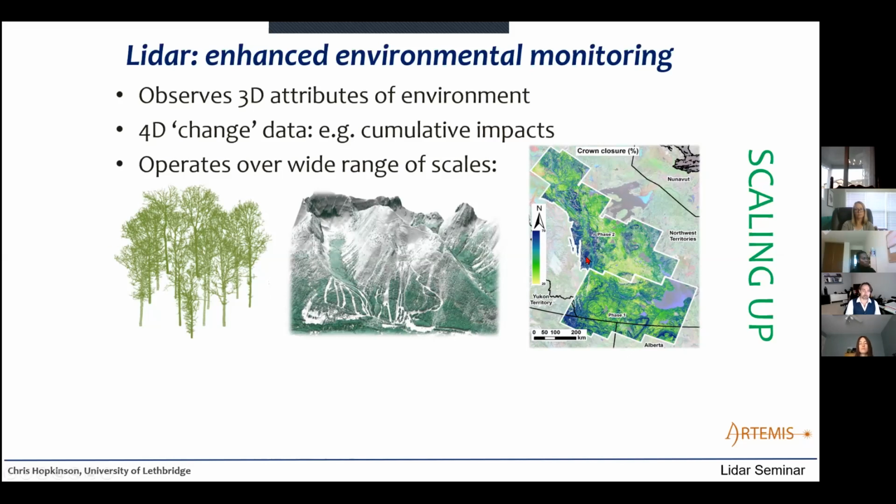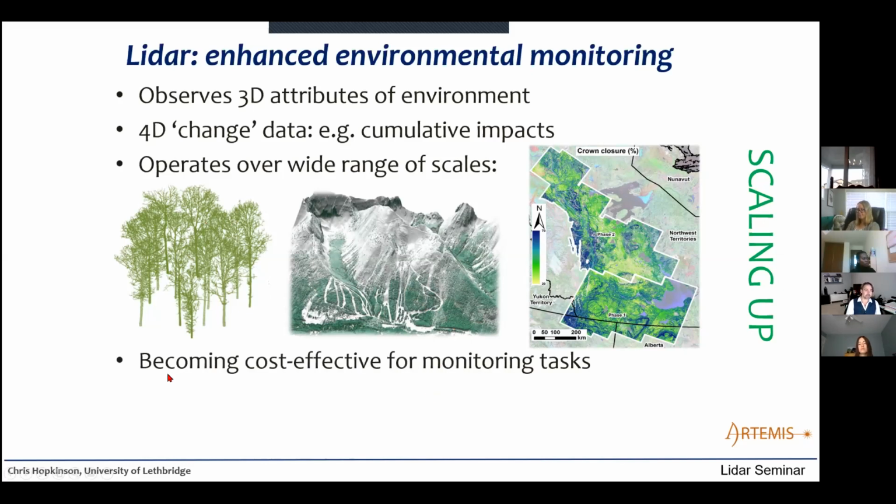Utilizing these different LiDAR systems, we can fuse the data, integrate across scales, and go from plot essentially to global scale. So there are some interesting scaling up opportunities there. The airborne and the ground-based technologies are becoming cost-effective for monitoring. Satellite has the potential, but isn't quite there yet because the routines haven't been developed, but that'll be coming online soon, I imagine.